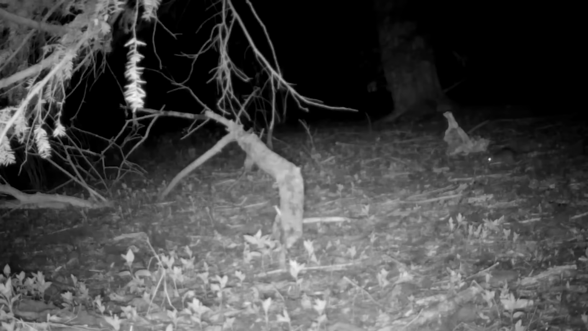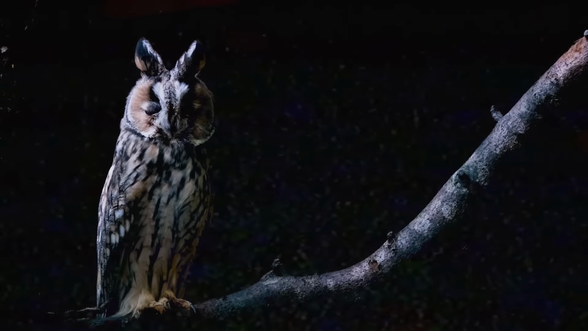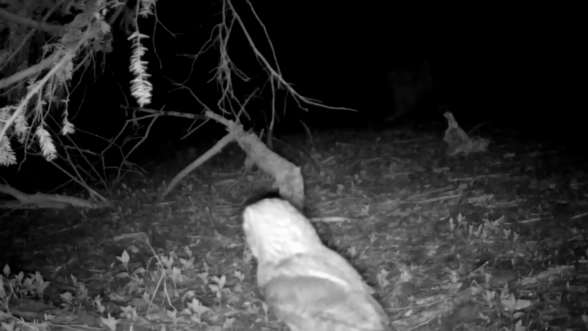It was a bleak winter's night of February 19th, 2023, and a lone rat scurried through the darkness, searching for scraps to survive. But fate had other plans. A tawny owl, silently watching from the shadows, swooped down, talons extended, ready to snatch the rat's meager existence.